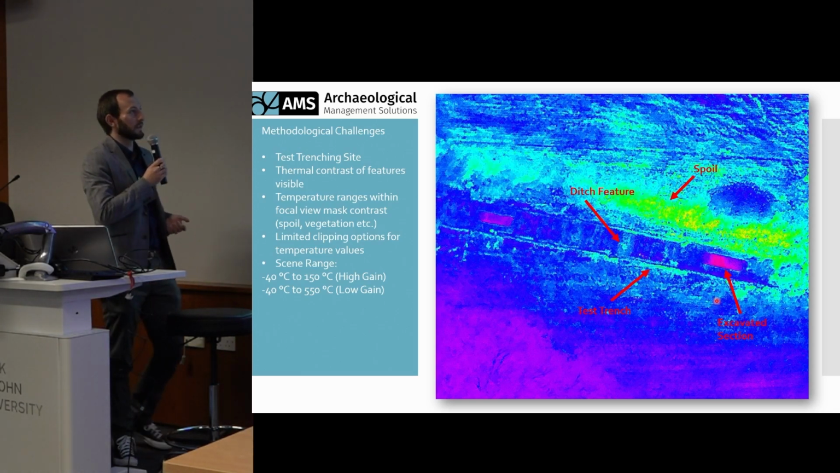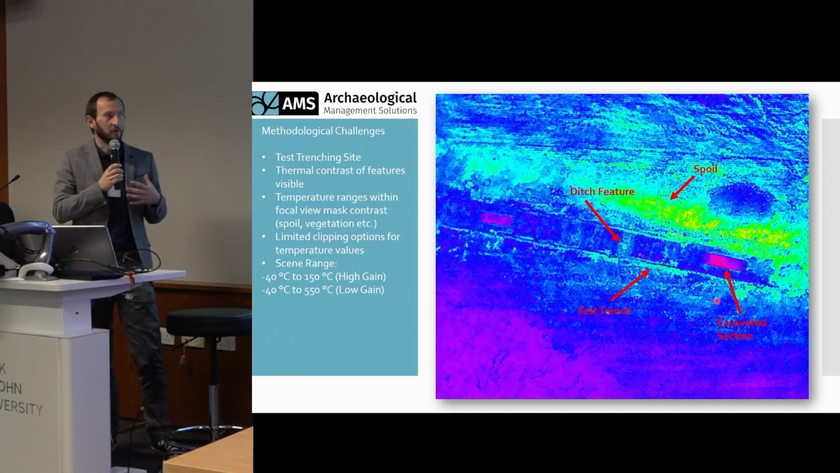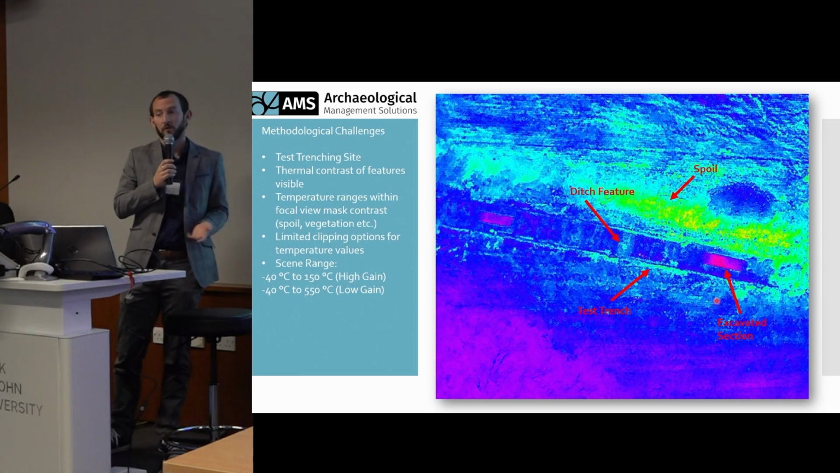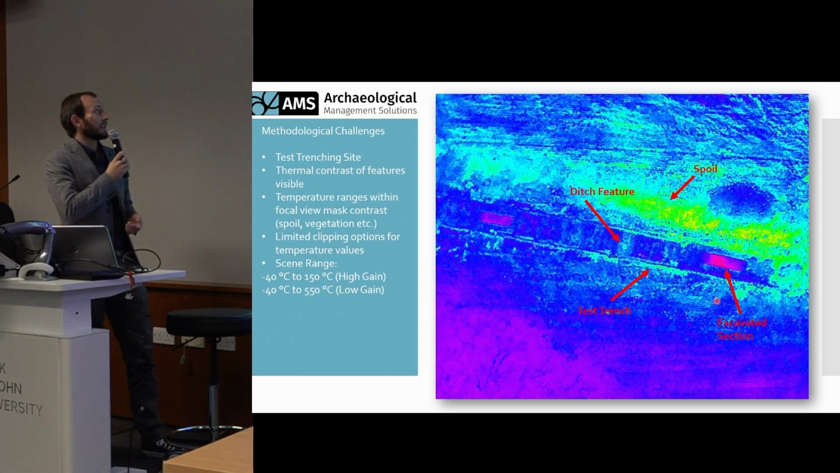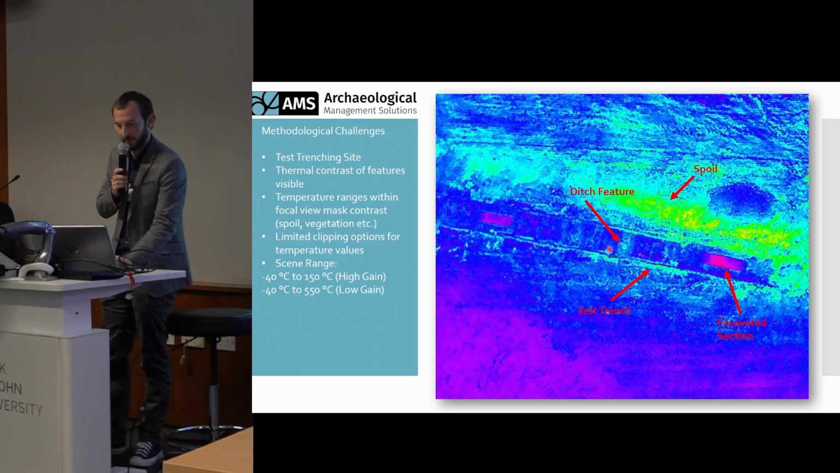So going forward from this, one of the ideas then was how to apply this to a commercial context. So I was involved in a test excavation site in Dublin, and was carrying out some orthophoto surveys in this area as well. Again, because of the interchangeability of payloads, I had an opportunity to gather some thermal data. In this instance, the thermal contrasted features are less visible, but it is still possible to make them out. This is the ditch feature, one of the ditch features running through here.